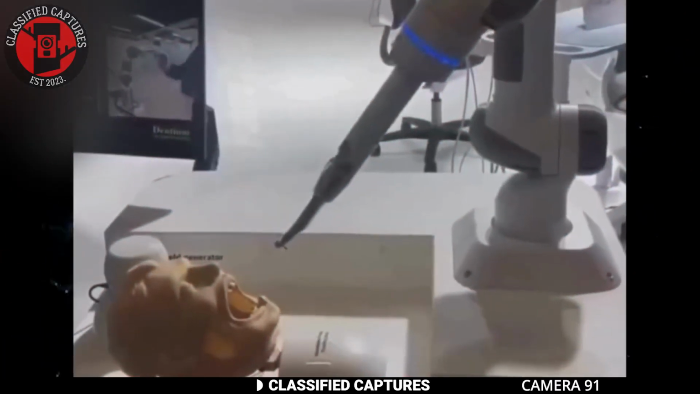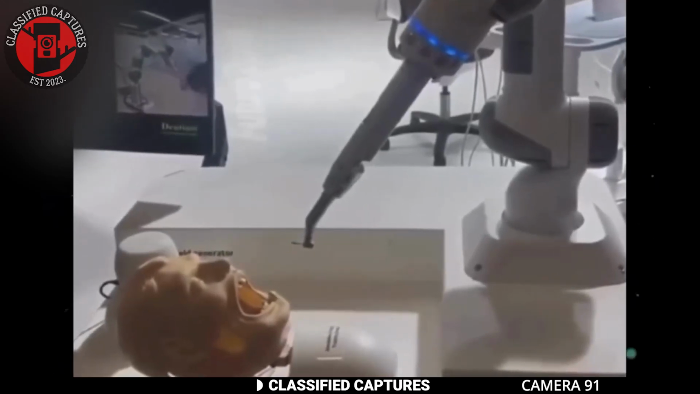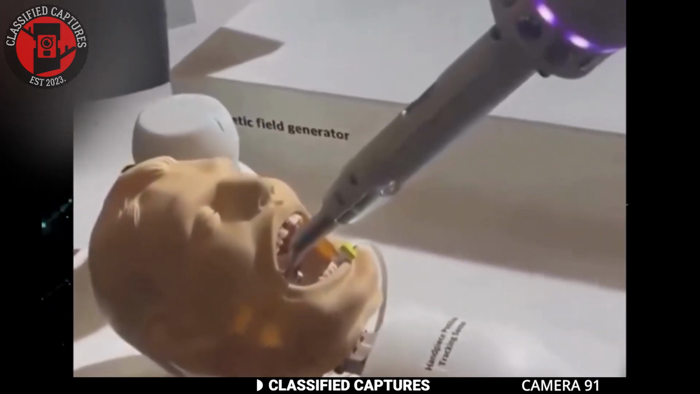Going to the dentist is a nerve-wracking experience for many people, especially when you know there's a good chance you'll need a tooth pulled. No matter how friendly your dentist is, it's hard to stay calm when you're in that chair.